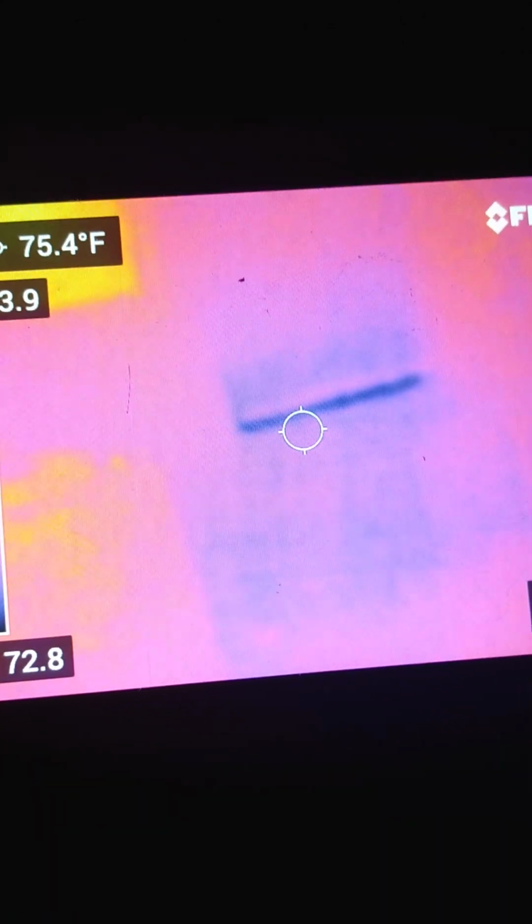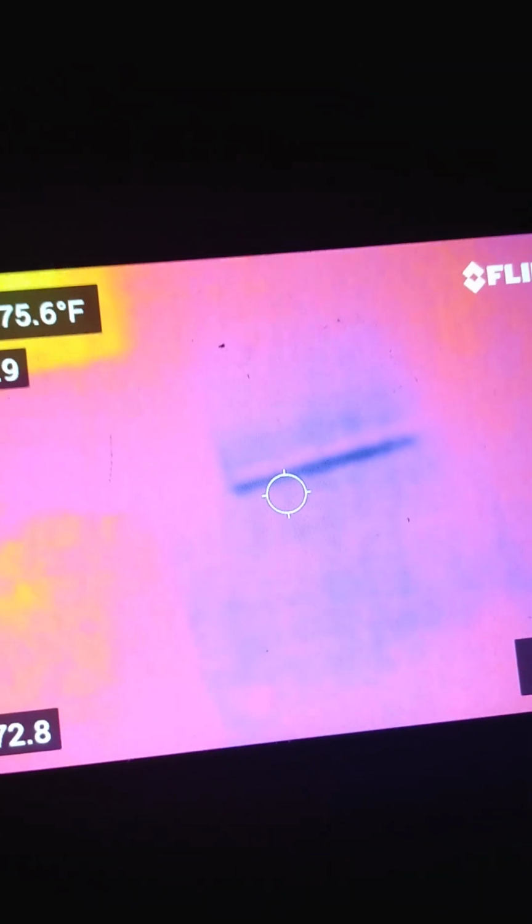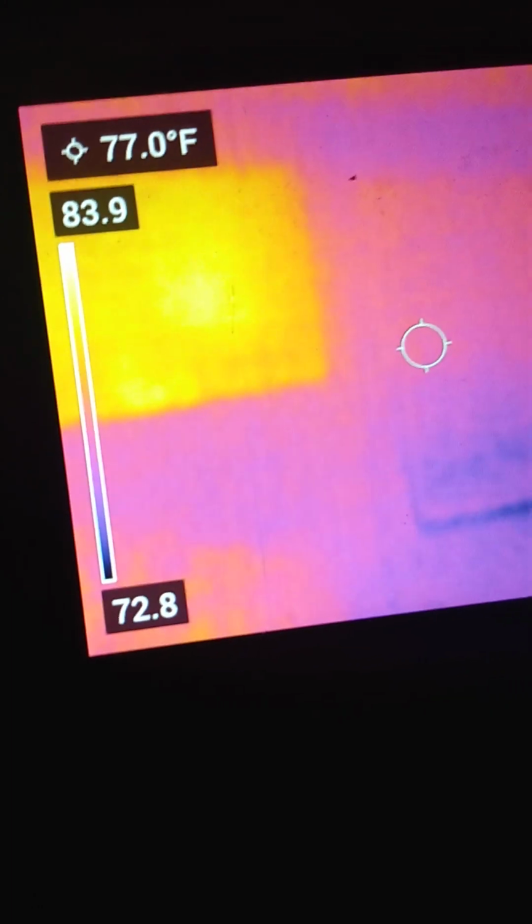This area here, there's a gap between the blinds and the window, and you're looking at the cooler window, which is like 75.6 degrees Fahrenheit.